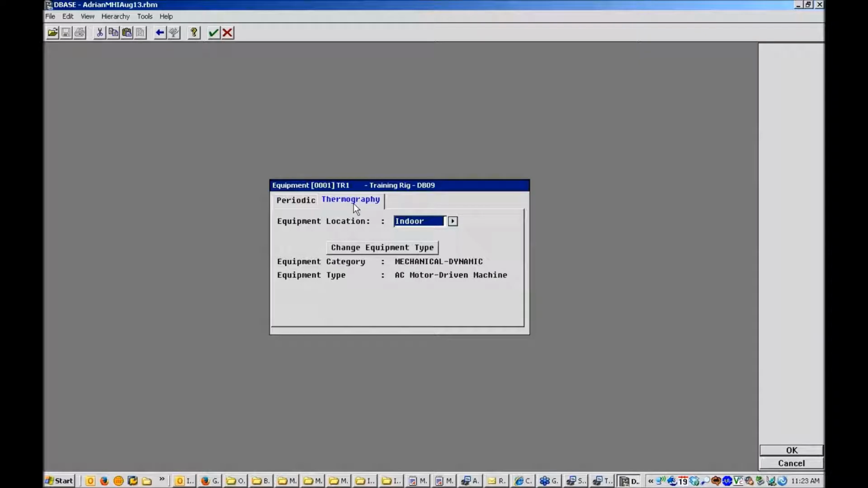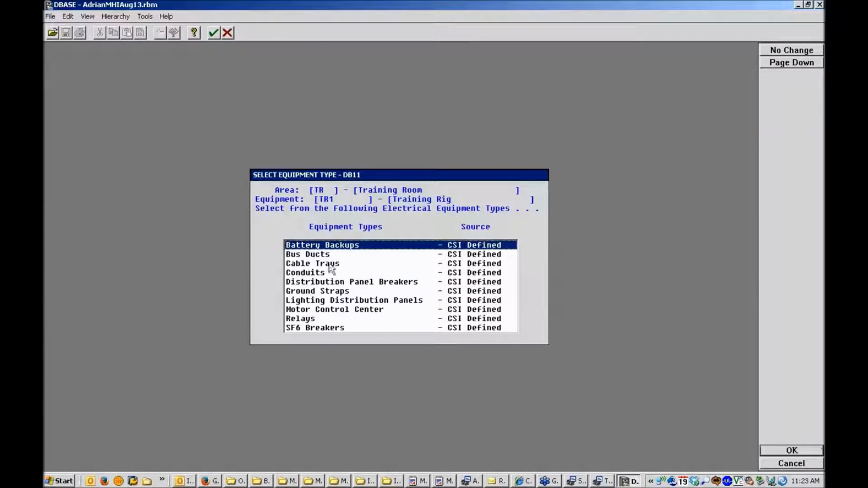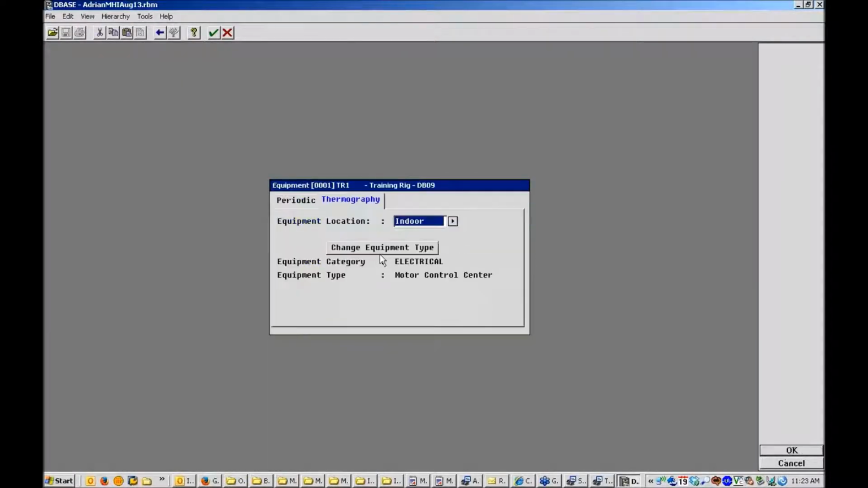There are a few things here I can specify at the equipment level, such as whether the equipment is indoor or outdoor, and it's also possible, this is optional, to specify what equipment category the machine falls into. For example, I might say this is some kind of electrical machine, hit OK. It might be, say, something like a distribution panel or a motor control center, so I'll specify that type, and that's the equipment level specified for this database. So I hit OK.